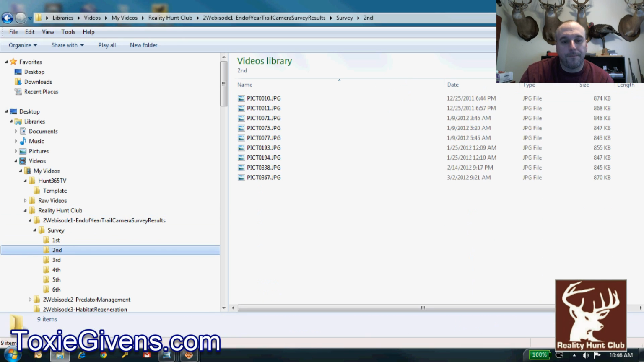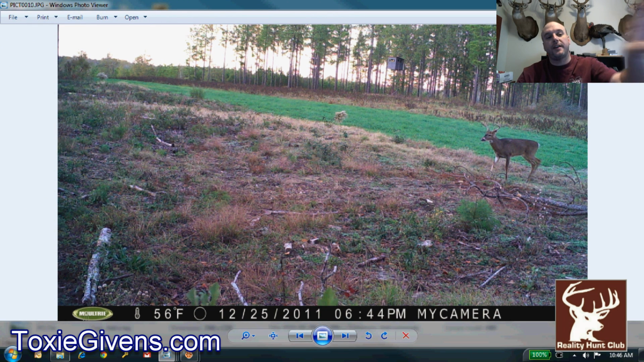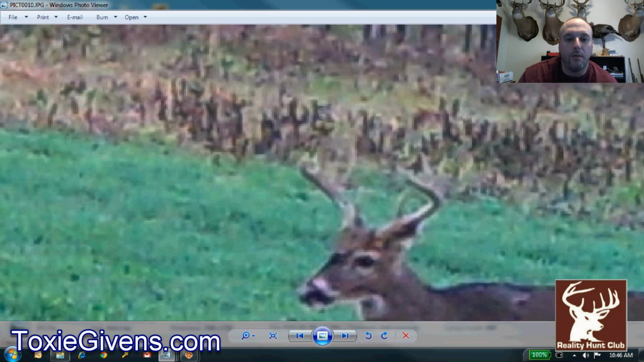Okay. All right, this is up on the power line. That's down on the power line. This is up on the power line. This is a nice 8-point that we have, a 3.5-year-old. He's got really good mass.